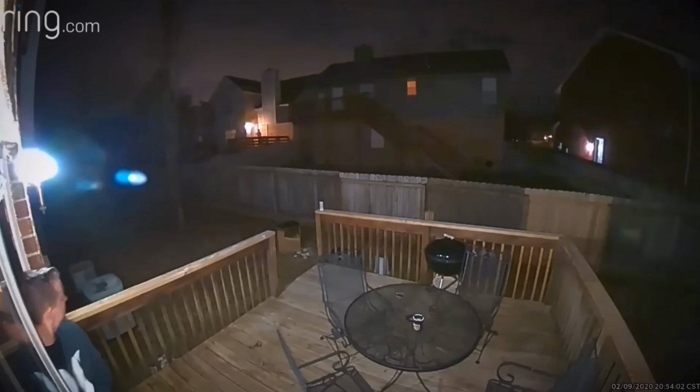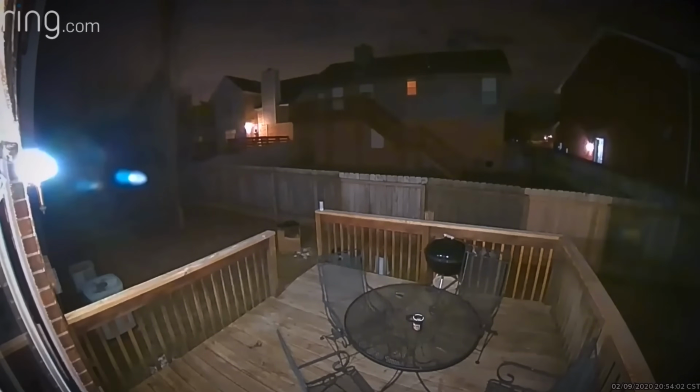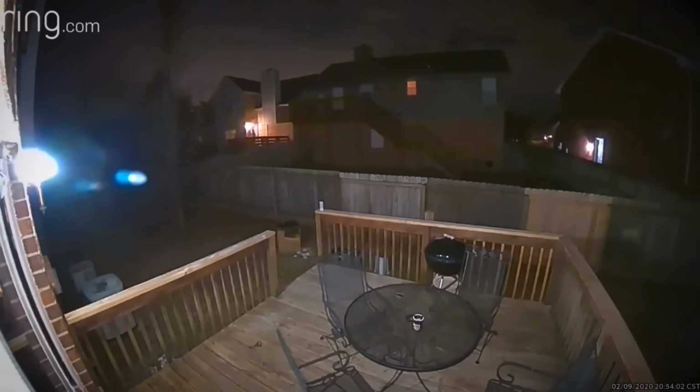That is, until about an hour later. The man who uploaded this video was out on his back deck. He looked over and saw the shirtless man again, unscrewing another light on a different house, and it was all captured on his back Ring camera. Armed, the homeowner rushed over to the property and confronted the intruder.